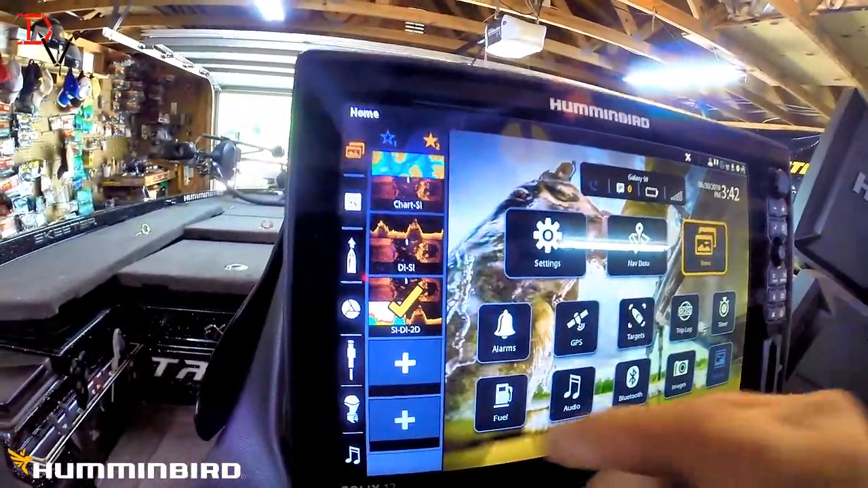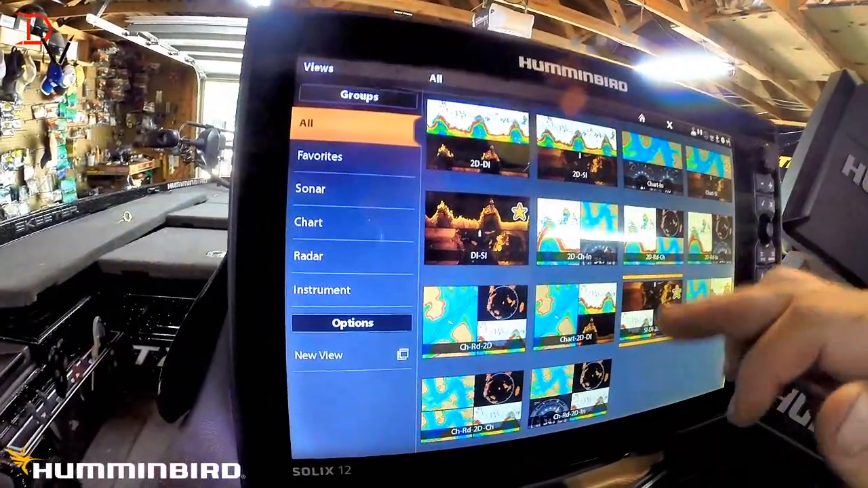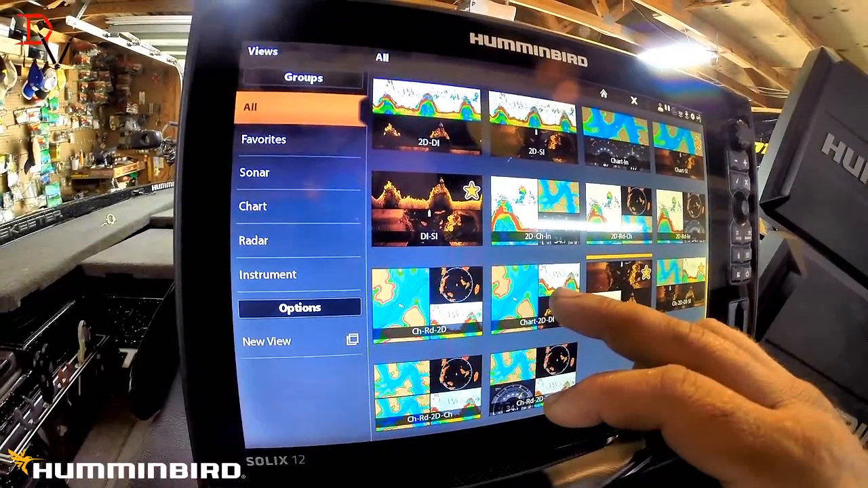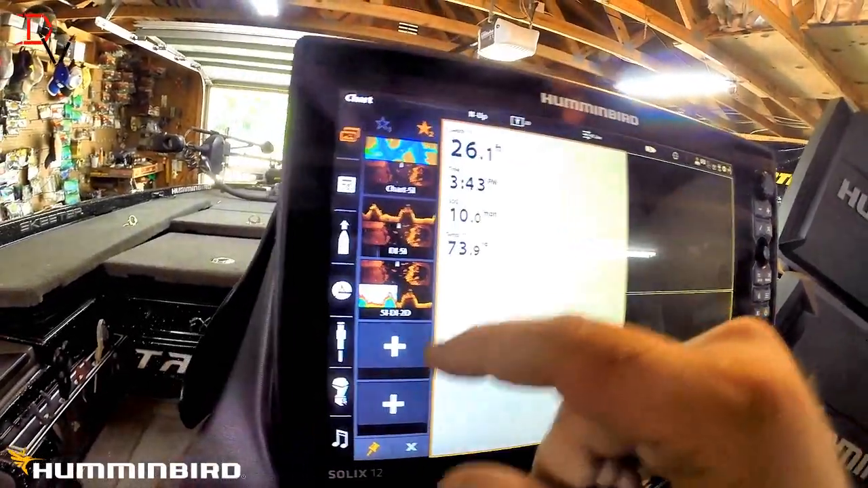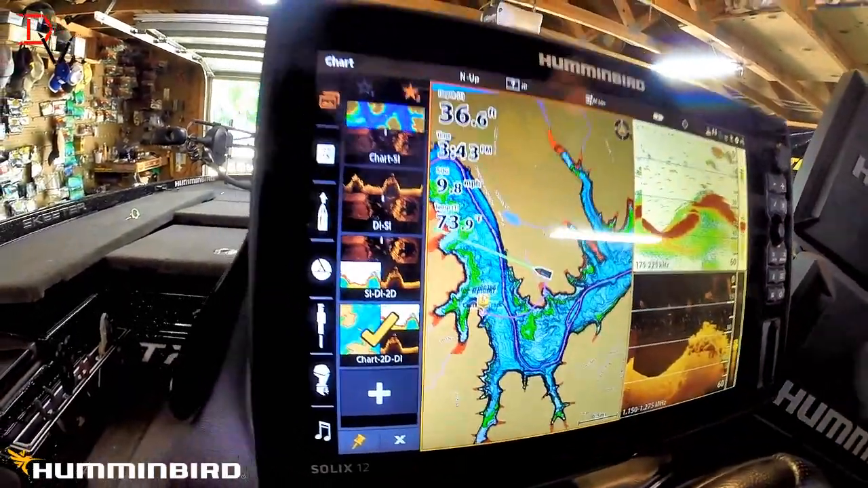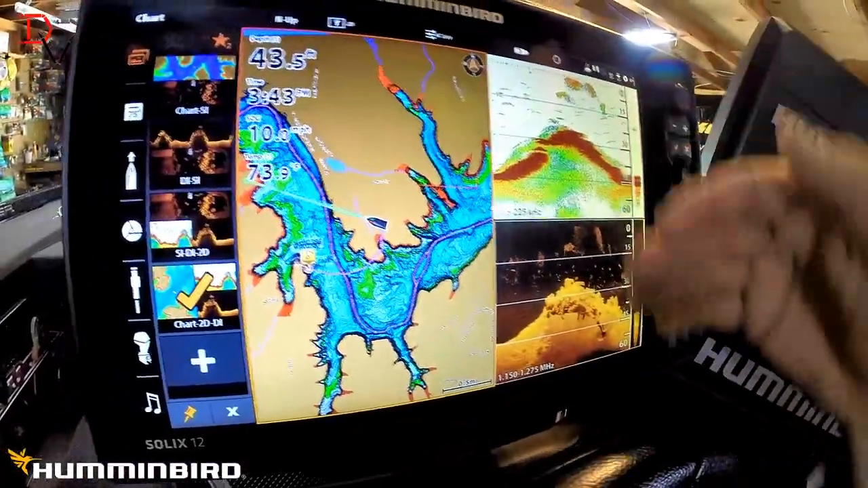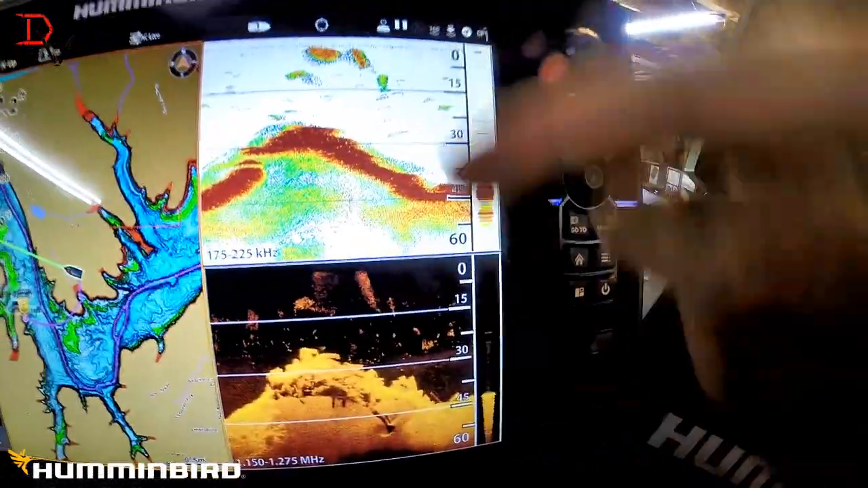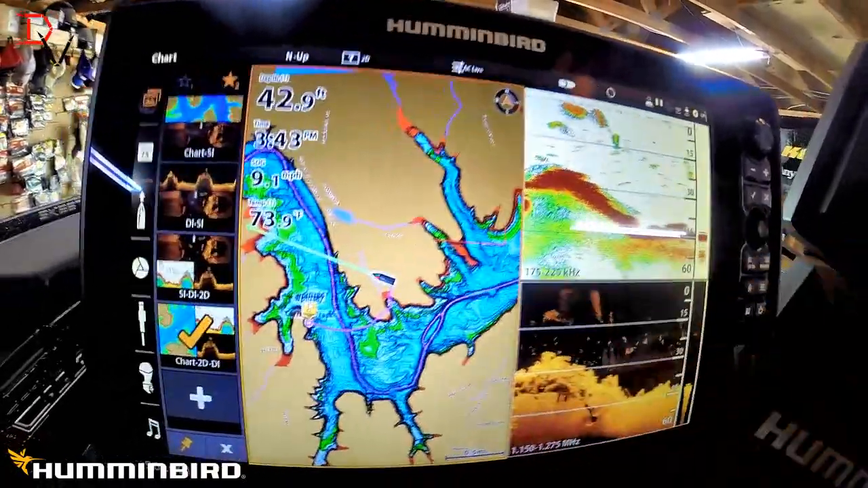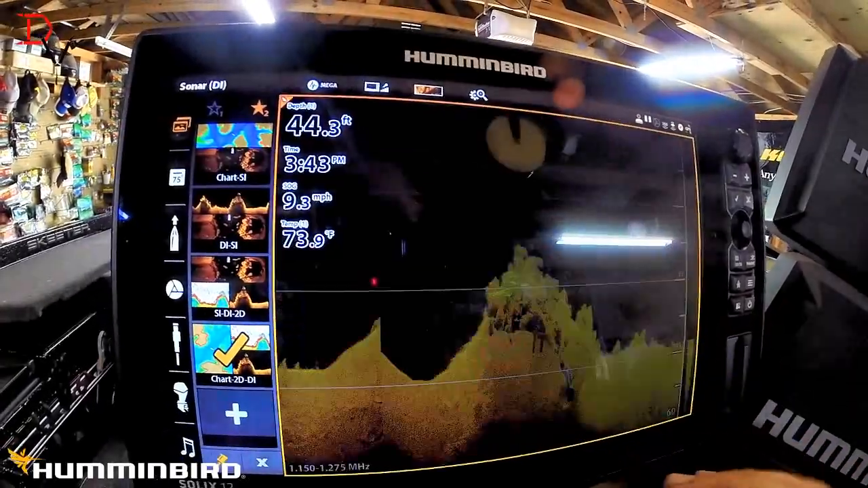So the other views that I use a lot, I like to use the 2D and down imaging and chart. So I'll put it down here. This gives me another perspective. I've got chart and side imaging. I got my chart and if I'm vertical fishing more, if the fish are down, this is great for it, because I got these two here real close. Got my chart over here. I can look back and forth. Need to zoom in real quick, same thing. 2-finger tap and hold, and I'm right there.